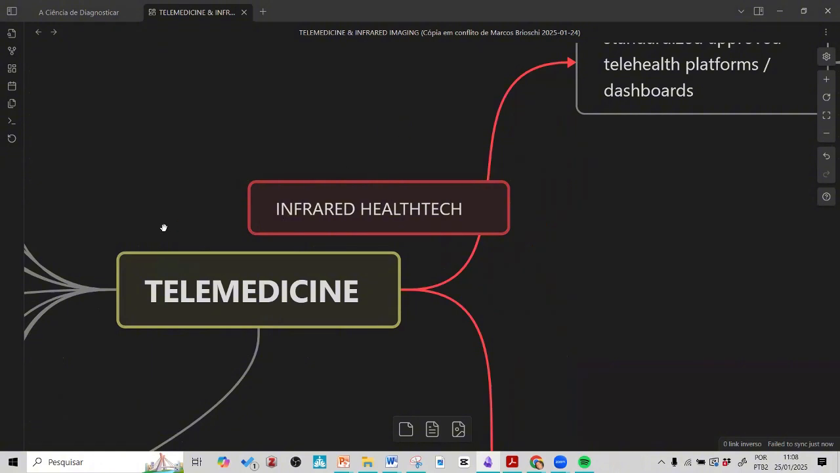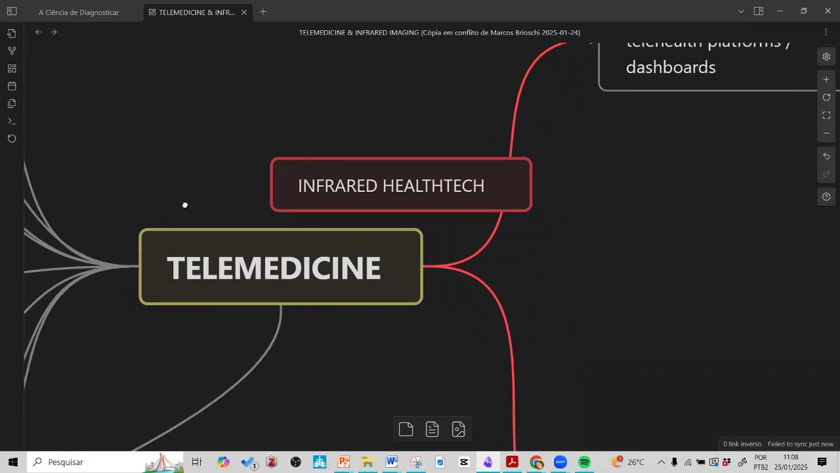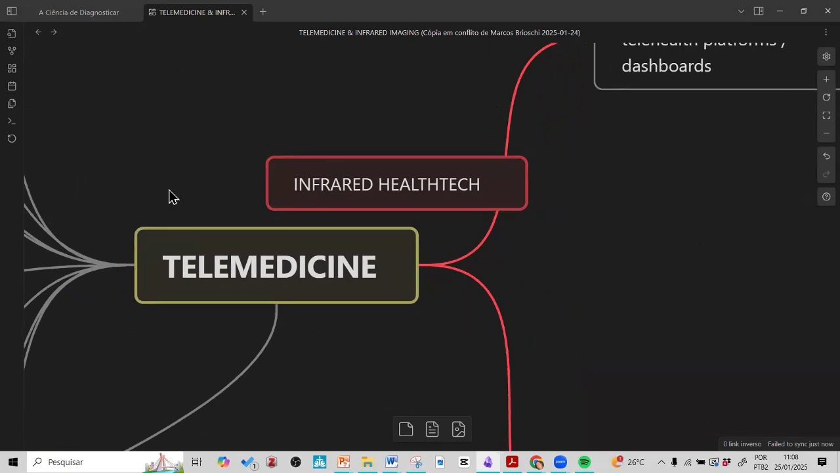So telemedicine is a broad concept. It became much stronger 2 years ago when we had COVID, and many people understood better what telemedicine means and why this kind of approach is very important.